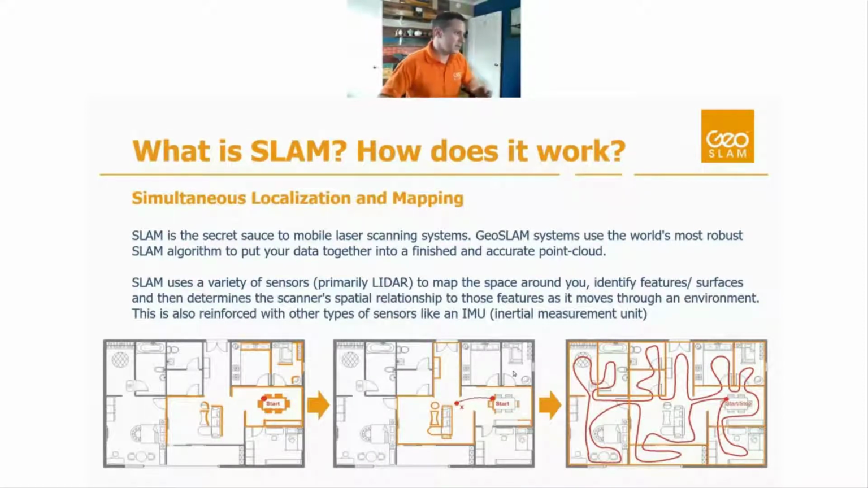But essentially, it uses raw data from a variety of different sensors, but primarily a LiDAR sensor, which is the laser scanner, right? It's basically mapping the space around you with that scanner. And then as you're moving, it's identifying features, surfaces, objects in the space. In a built environment, it's furniture, walls, doors, ceilings, floors, windows, things like that.